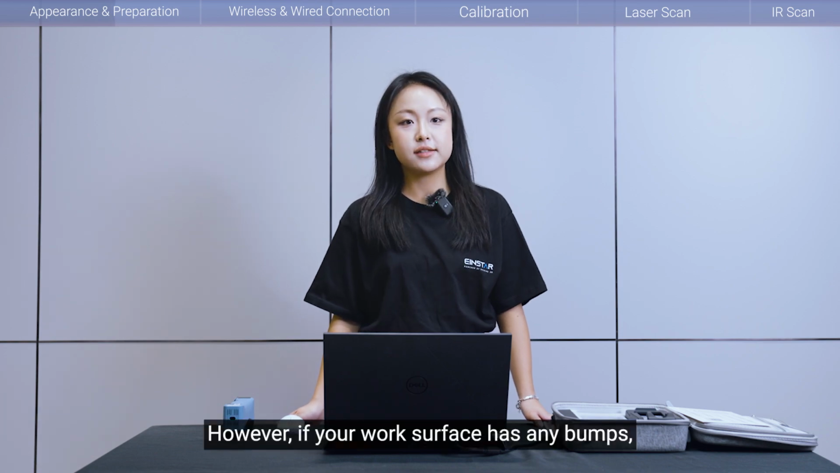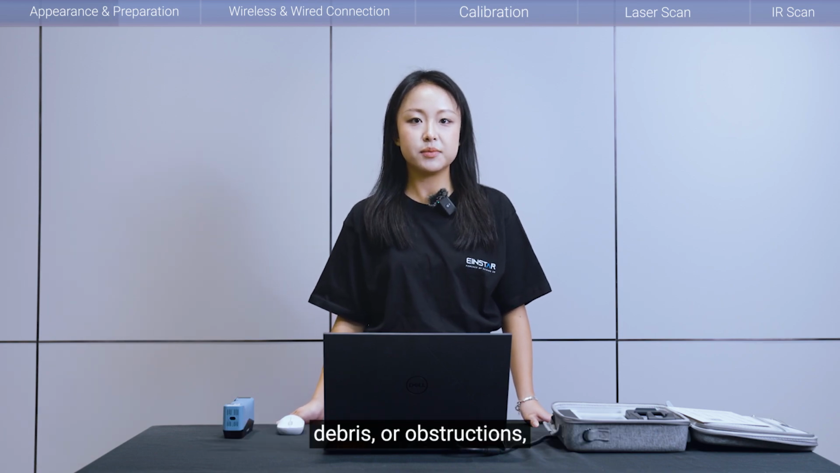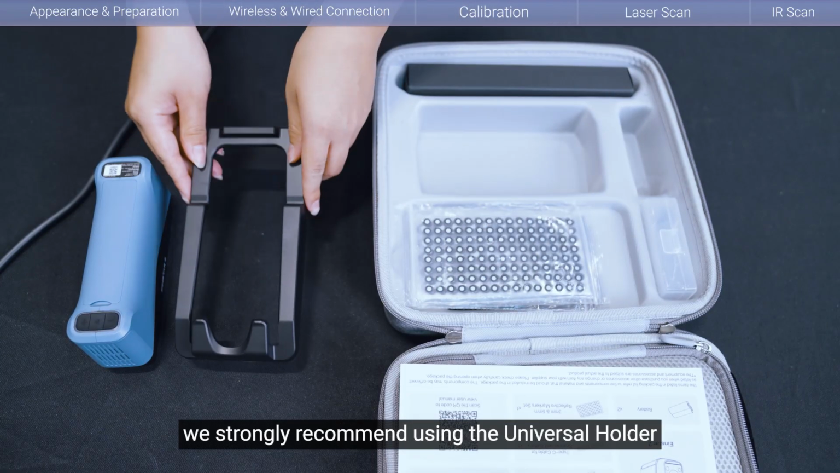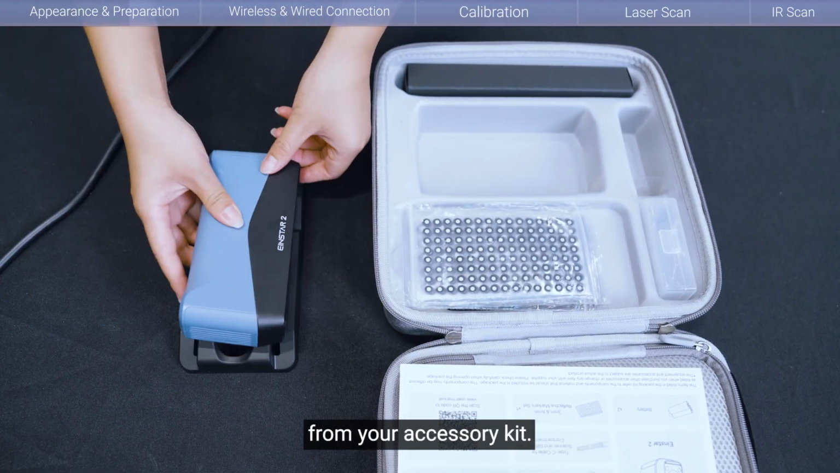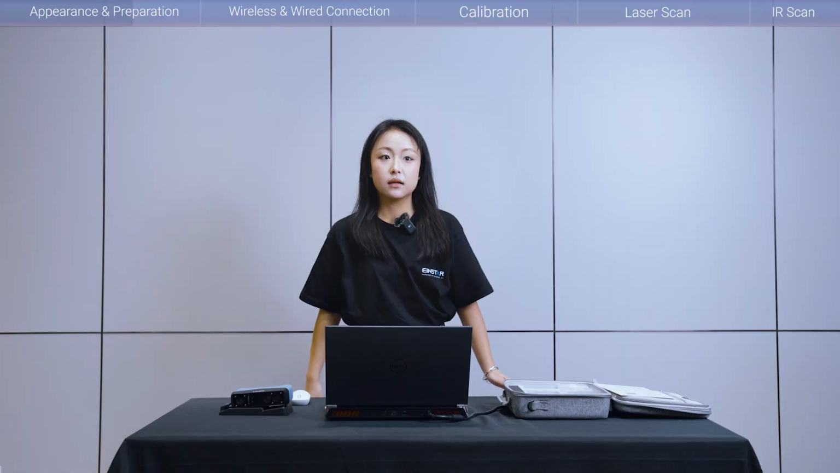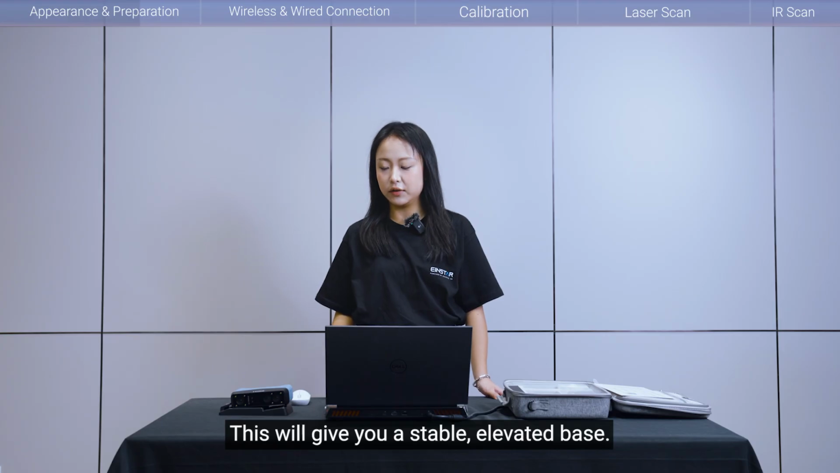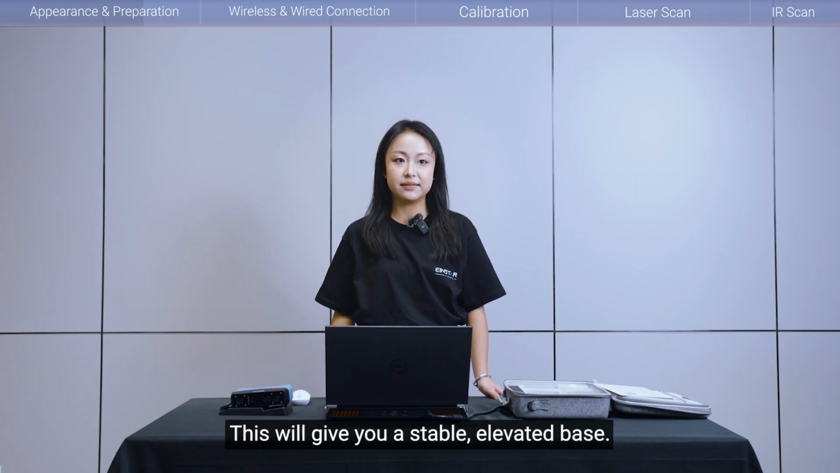However, if your work surface has any bumps, drips, or obstructions, for this situation, we strongly recommend using the universal holder from your accessory kit. Simply place the scanner securely on the holder. This will give you a stable, elevated base.